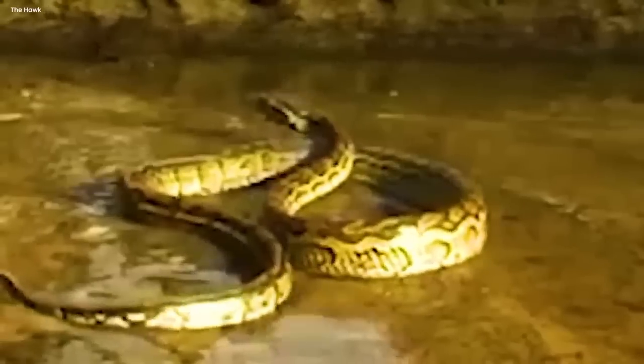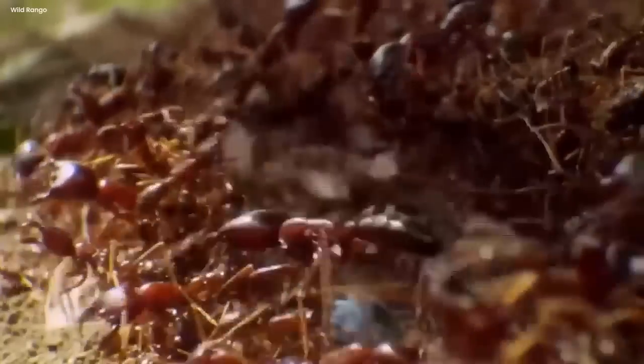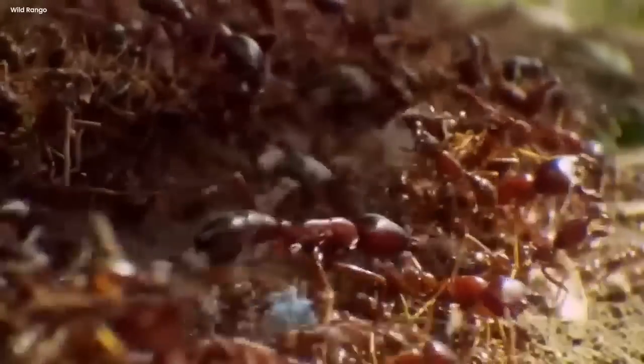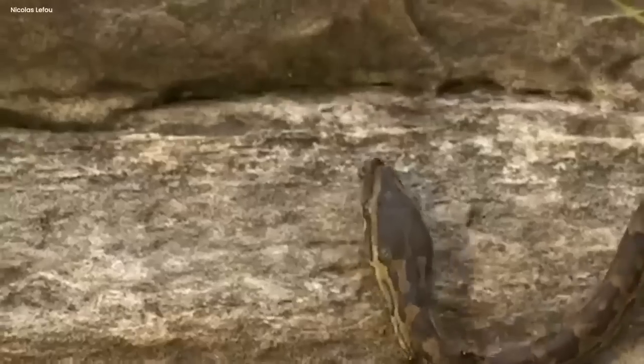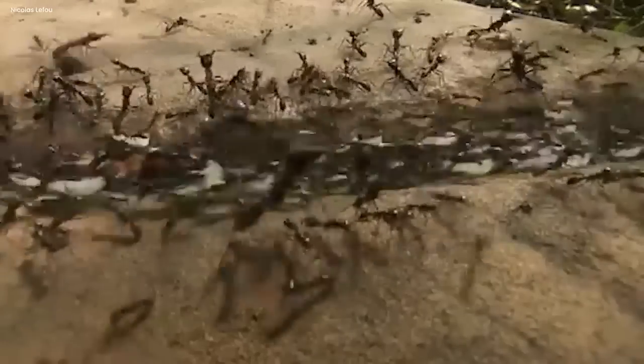The snake, not knowing where it was, hissed and swirled its body around, making the ants fearful. They scurried here and there, trying to figure out what to do. But these ants were not ones to give up easily. They huddled together and formed a little ant army, and you wouldn't believe how they worked together to face the intruder.